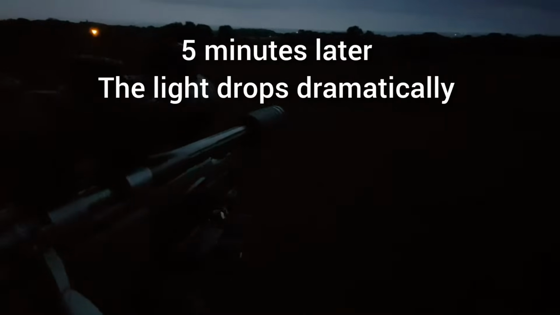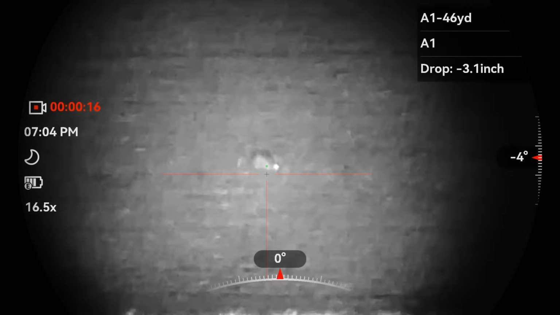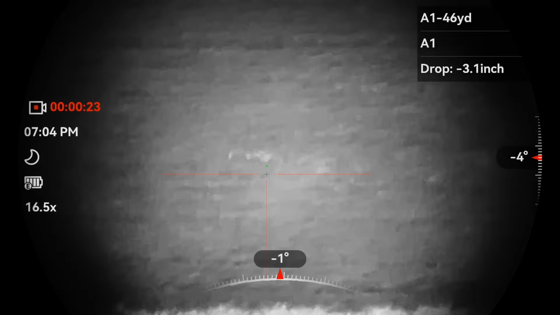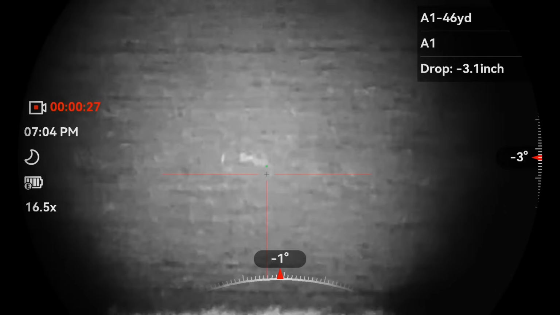So where them deer were, they were moving through that field and there was a heat source in the middle of the field, but I can't quite get eyes on it to identify what it is. I've switched from day mode into night mode now and I'm just going to try and close the distance down to see if I can positively identify what that is. Better tighten up that IR mount. Sorry about that lads.